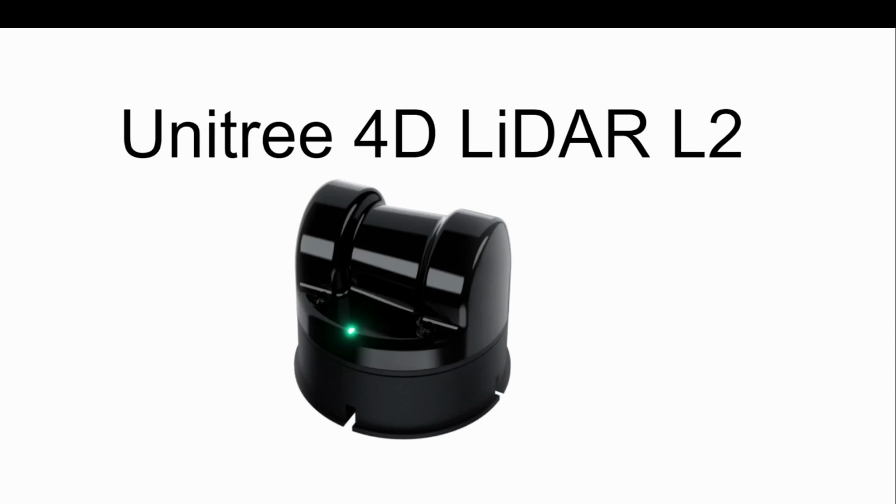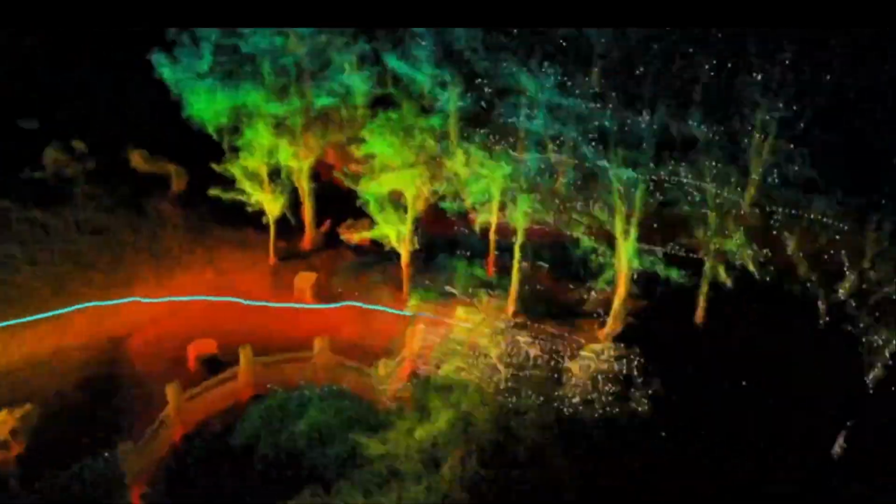This is the Unitree 4D Lidar L2. It is a successor to the L1. This one has twice as many points per scan. It's supposed to be able to give you point clouds that look like this.